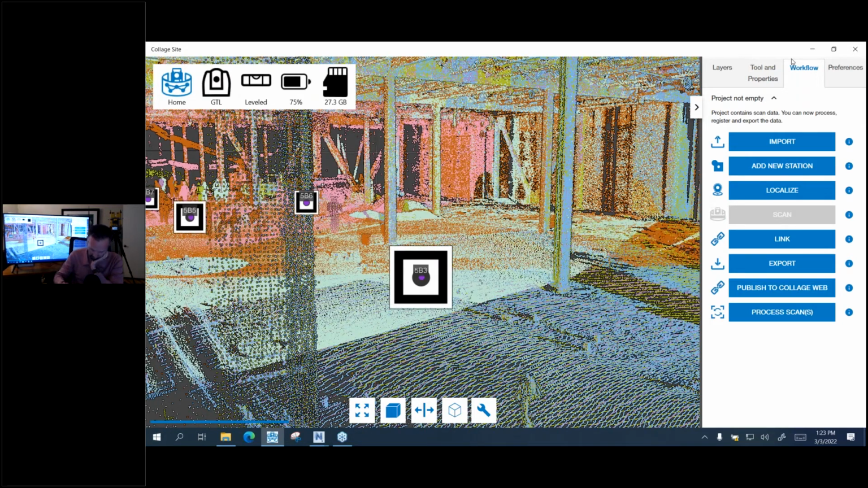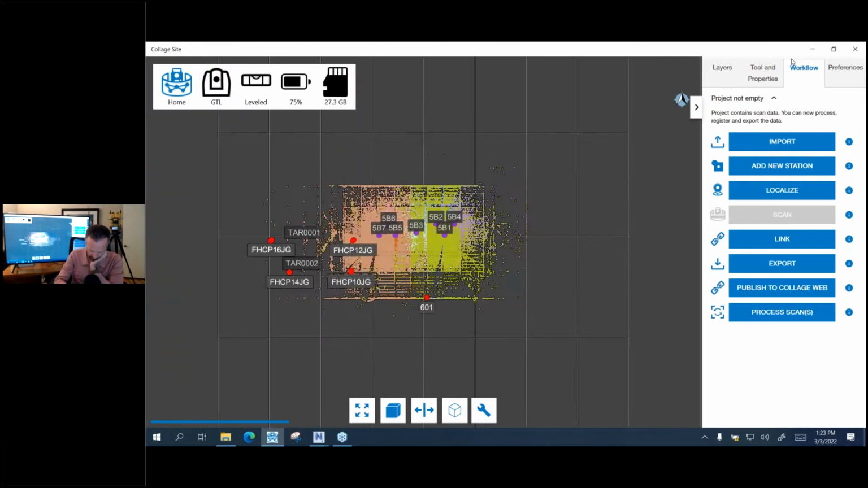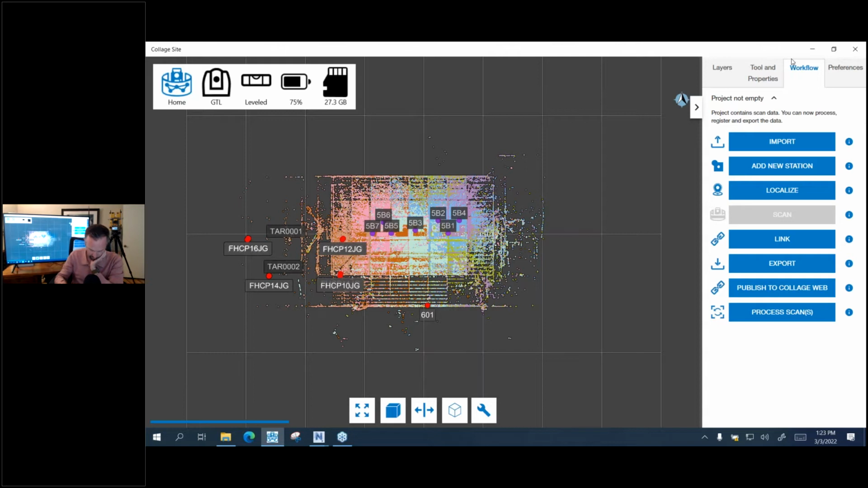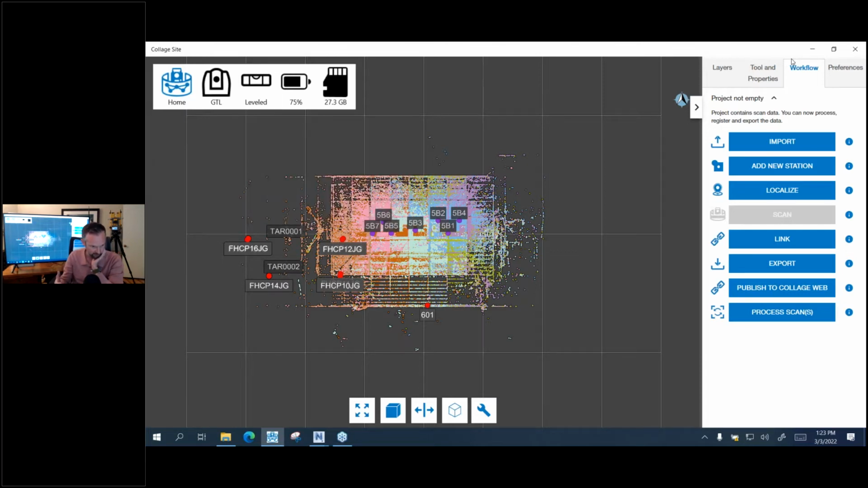And again, the different views: I can get into a 3D view, I can get into a plan view. You can see that there are all of these control points. And you can also see at the top, we're connected. The scanner itself is level. You have the option to turn tilt off, and if you do that, that means that you can scan without the scanner itself being level.